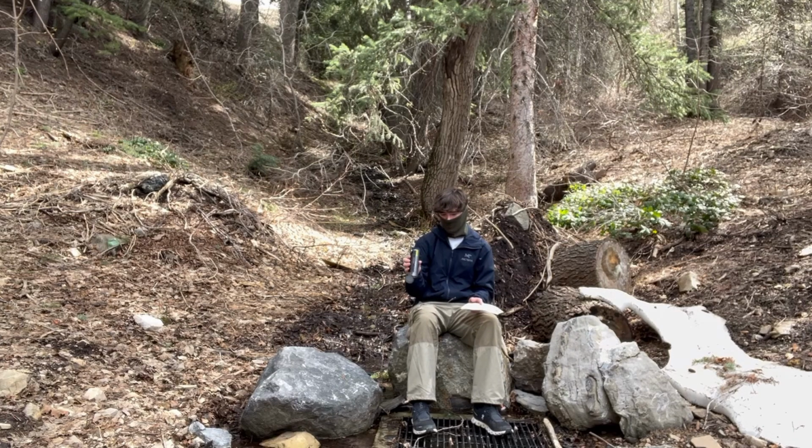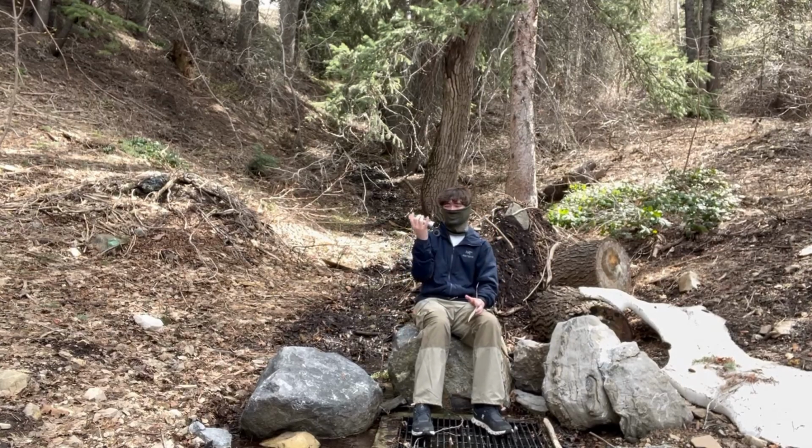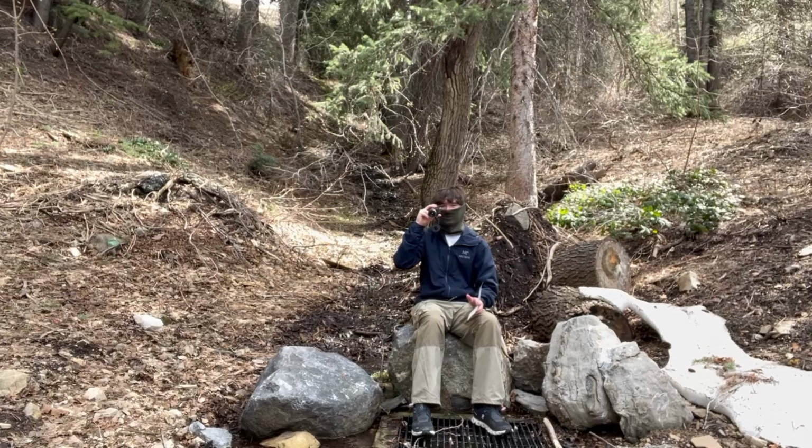There are 1/4 by 20 thread mounts in the bottom, so I've tried attaching it to a J-arm and it technically worked, but because it isn't 1x, it's even more disorienting if you were trying to bridge these two things. It's also huge. It'd be kind of uncomfortable to use as a monocular, as a helmet mounted monocular.